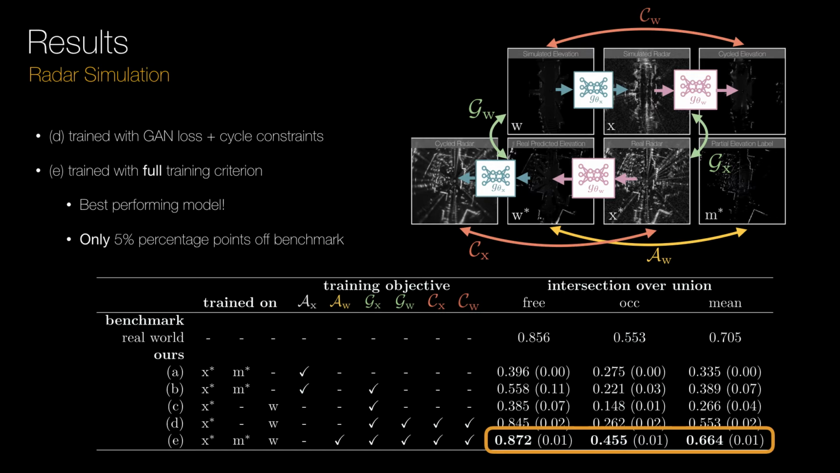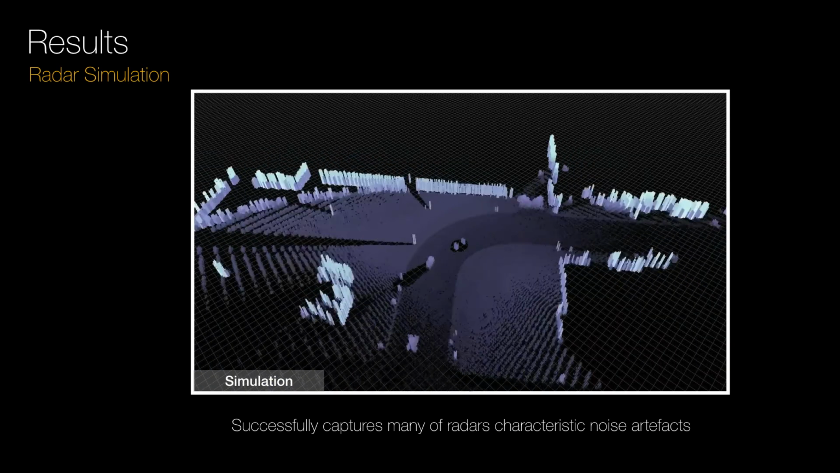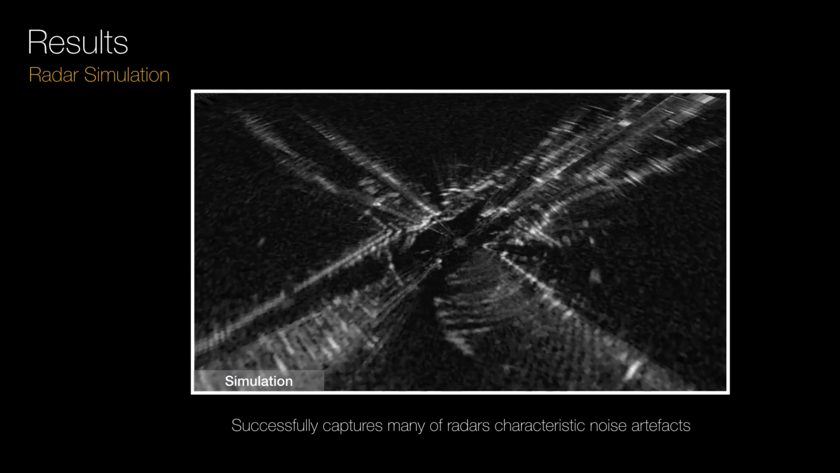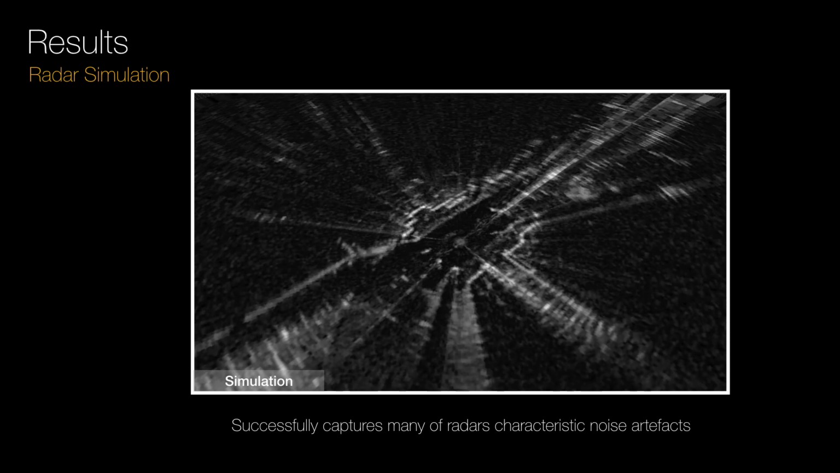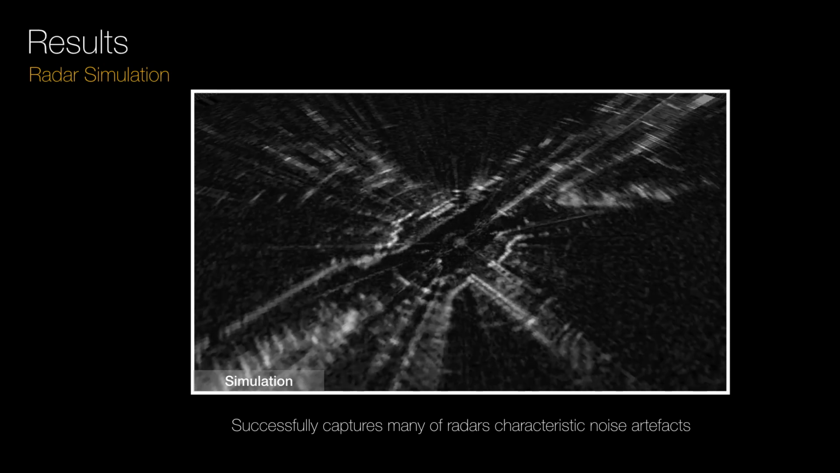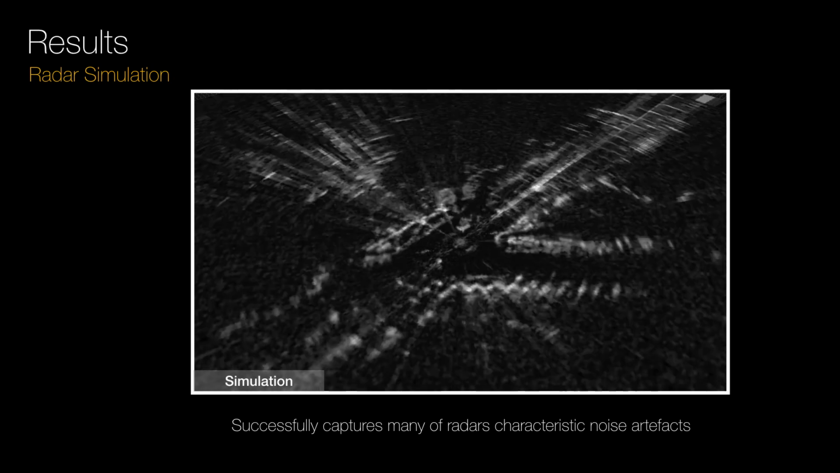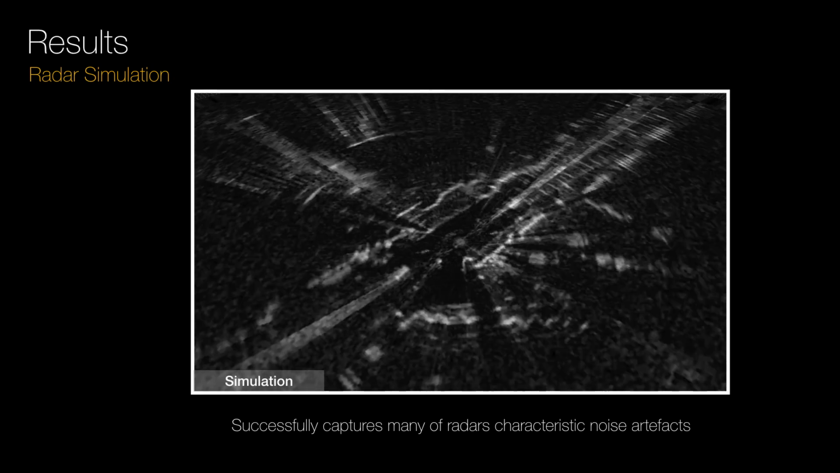Our simulator is inherently stochastic, capturing many of the noise artifacts that characterize real-world radar observations, such as speckle noise, appearing as random fluctuations of power returns, saturation lines appearing as bright radial streaks, and ghost reflections arising as a result of complex multipath reflections.